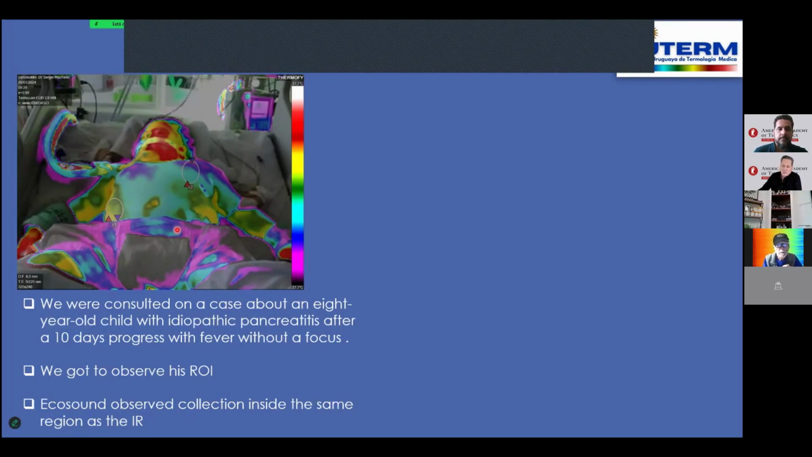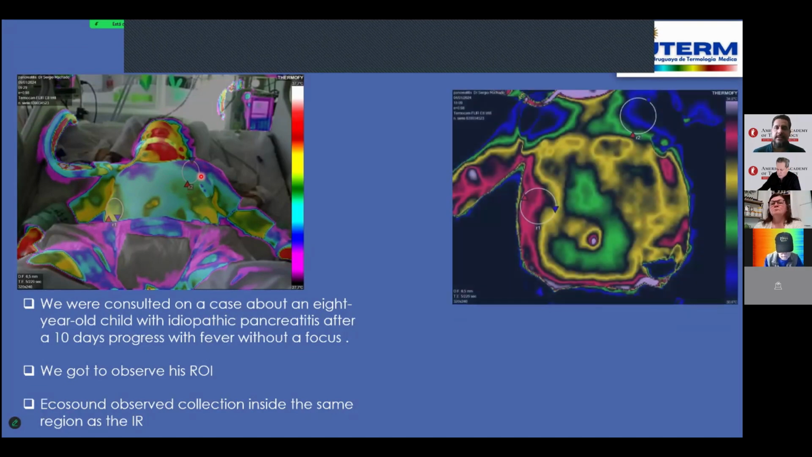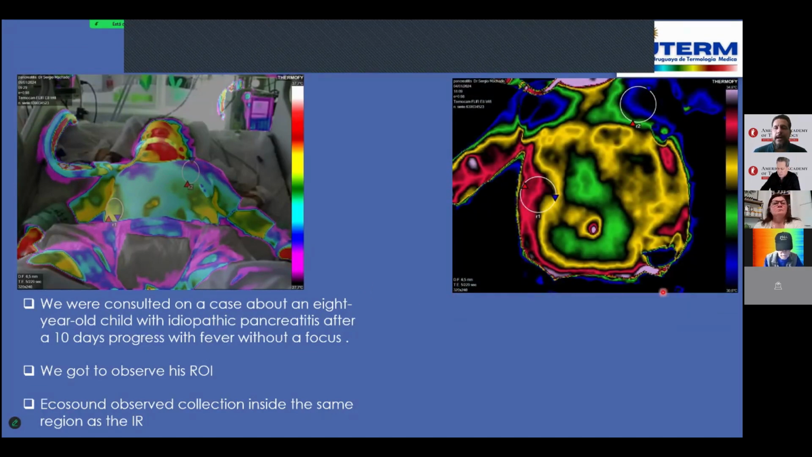From the protocol, we use this control area, without anything exposed to the air. At this point, the temperature is stable, very stable. You can use this one for control. Look at that, very interesting. Inside, in the front of the abdomen, here, right, you will detect higher temperatures. Here in R1 it is much higher. Okay, nice.